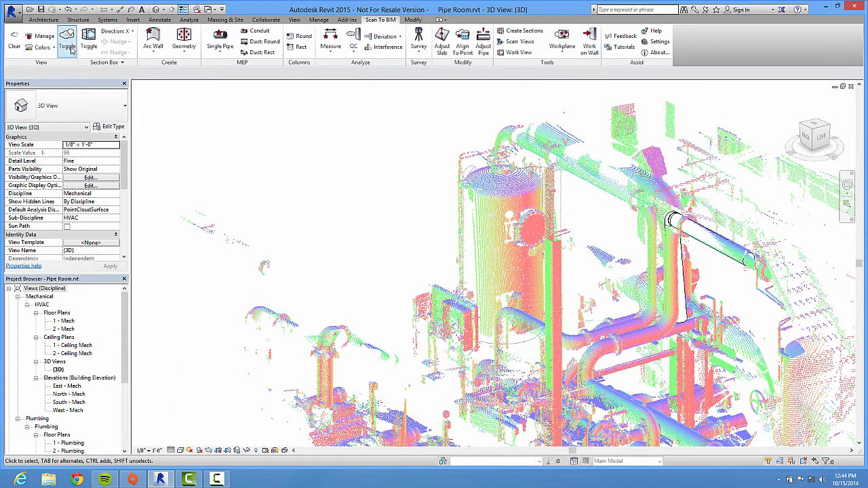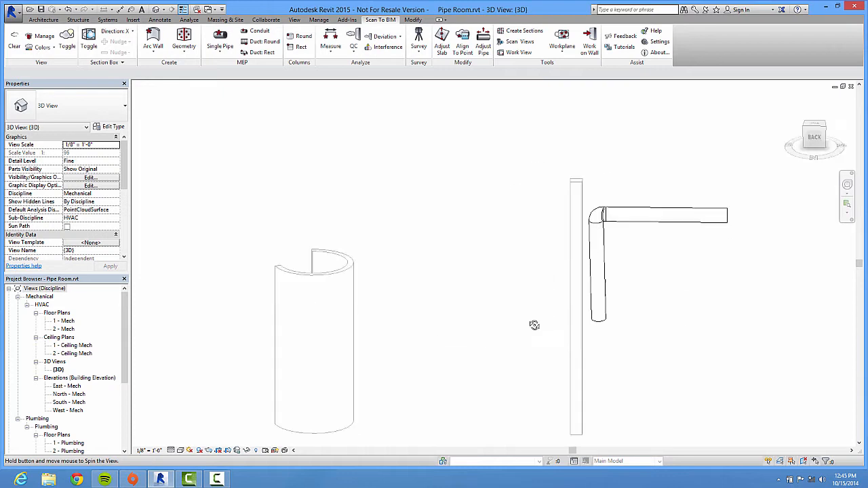And you can see there, if we turn the point cloud off, you can see kind of what we're doing.